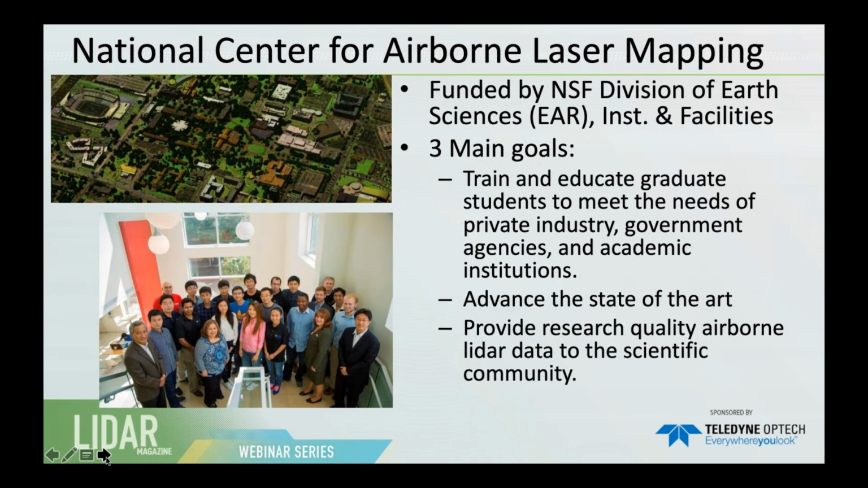We also have a goal to push for the advancement of the state of the art in LiDAR and other remote sensing technologies. And third, but not least, and that's how we get involved with all these cool projects, we aim to provide research quality airborne LiDAR data to the scientific community.